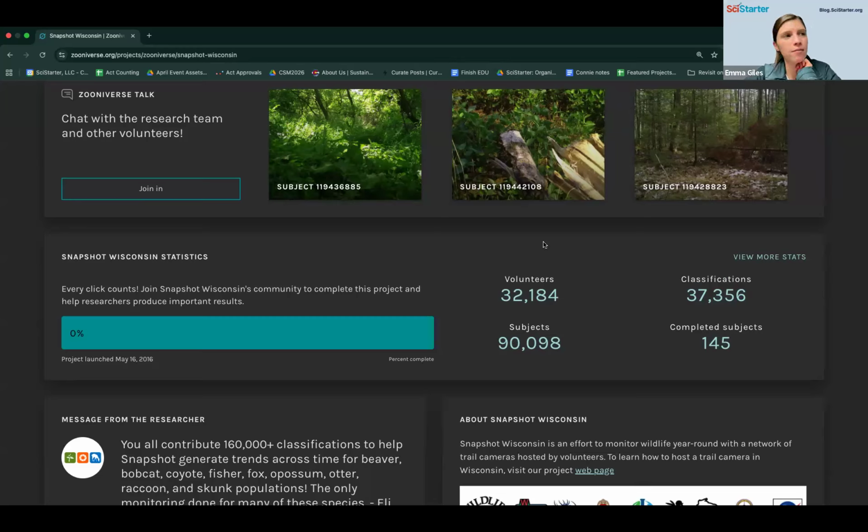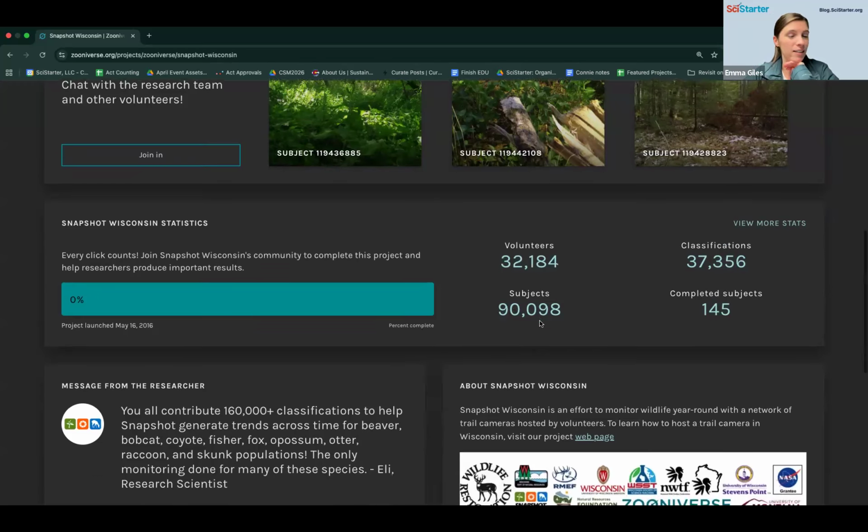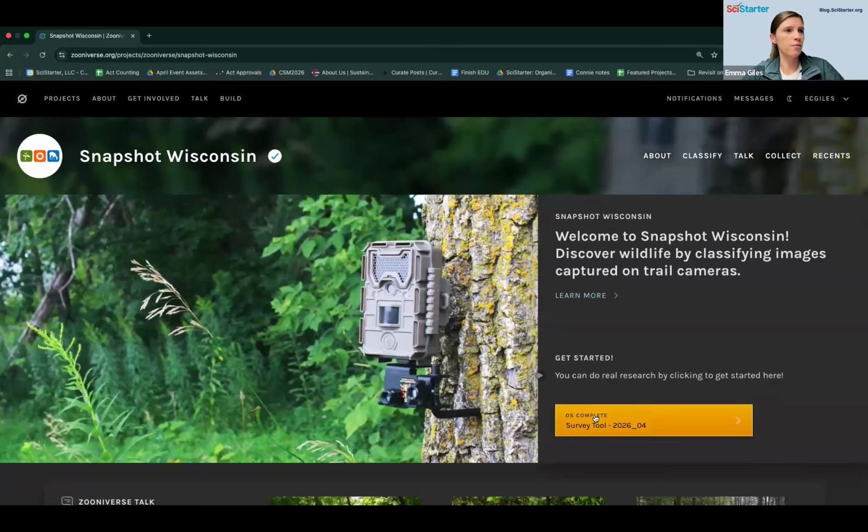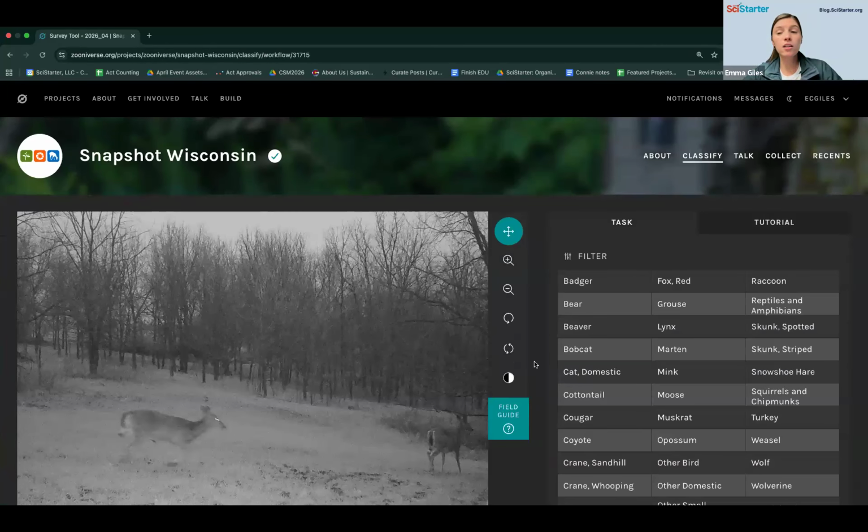90,000 left to go, but we have 32,000 people ready to help. So this is a great number of volunteers, by the way. I'm very excited for y'all. And it's a great year for Zooniverse because they just hit 3 million volunteers, I can't remember. They hit a really awesome milestone recently. We'll take a look at our total amount too at the end of this event, but I want to bury the lead for a while.